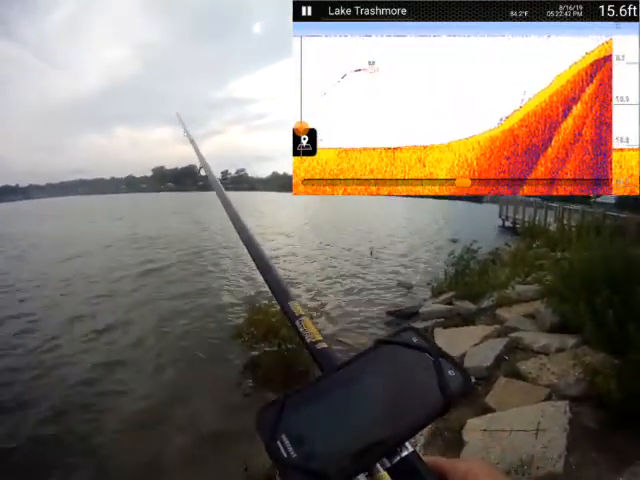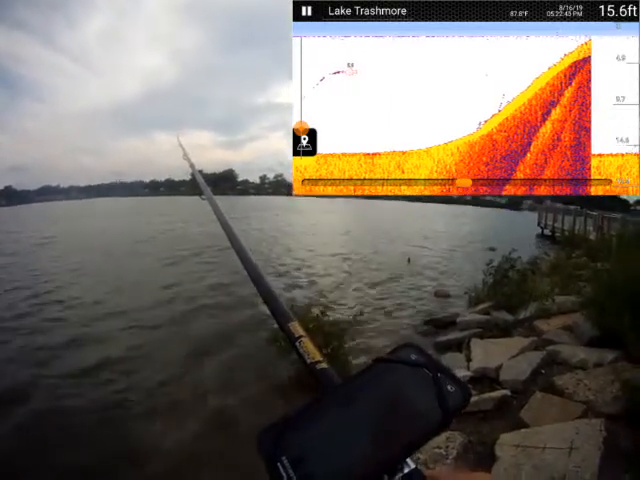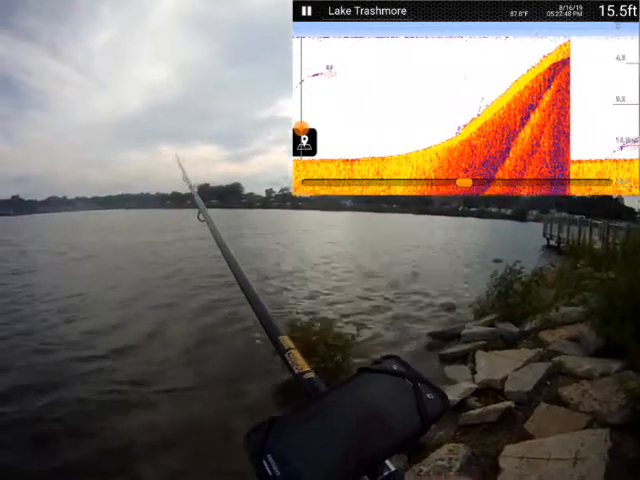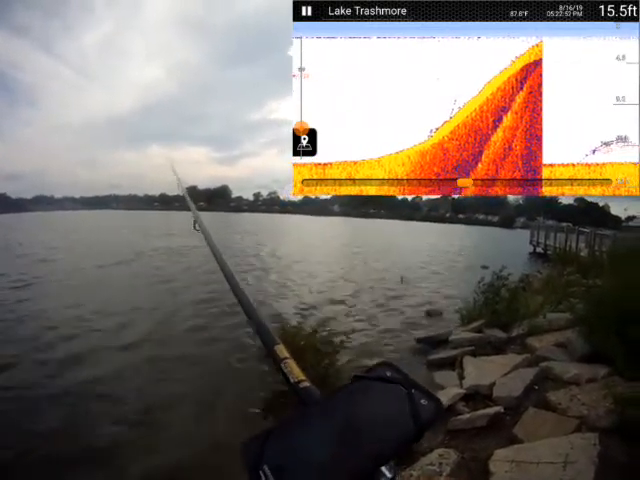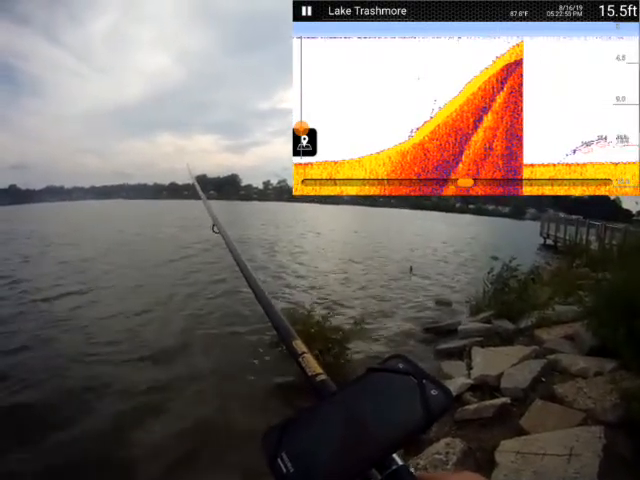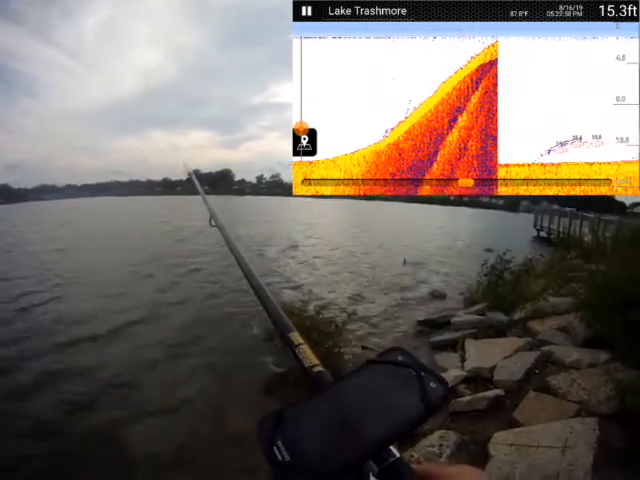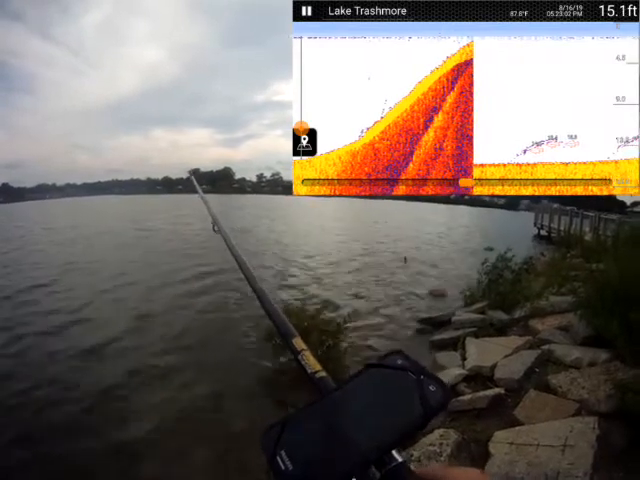Do that. I think I'll try one more. There's a little something there. There's a few fish out that way. Bottom. A few more.